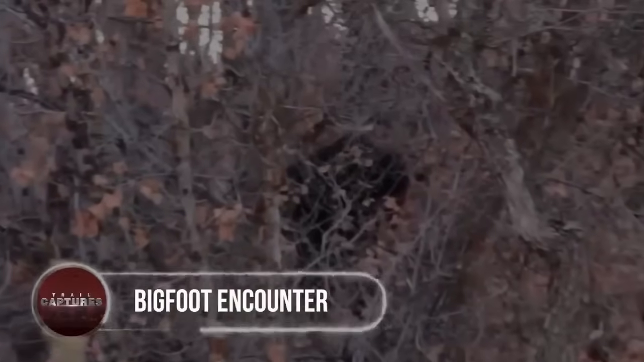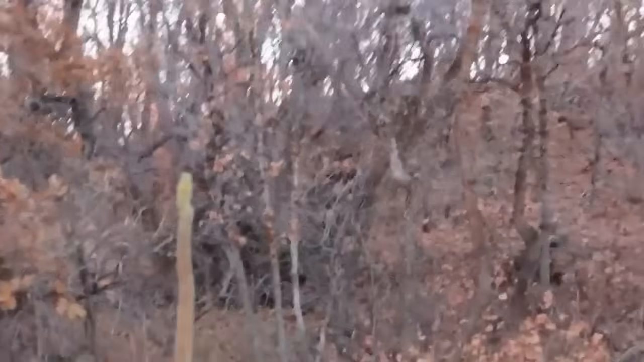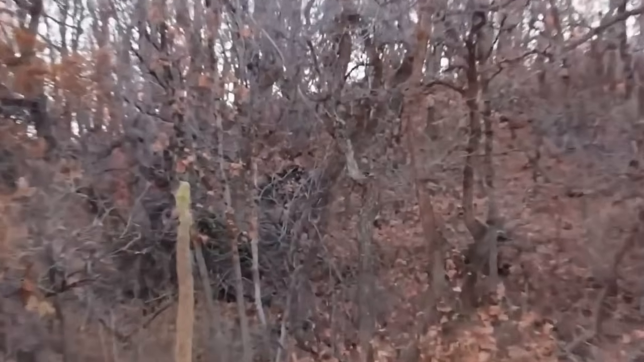Bigfoot encounter. It's okay to find animals in the woods, but it's definitely not okay to find monstrous creatures right in front of the camera. While chasing a deer to get a closer look, another couple of campers were shocked to find a huge beast behind the trees.